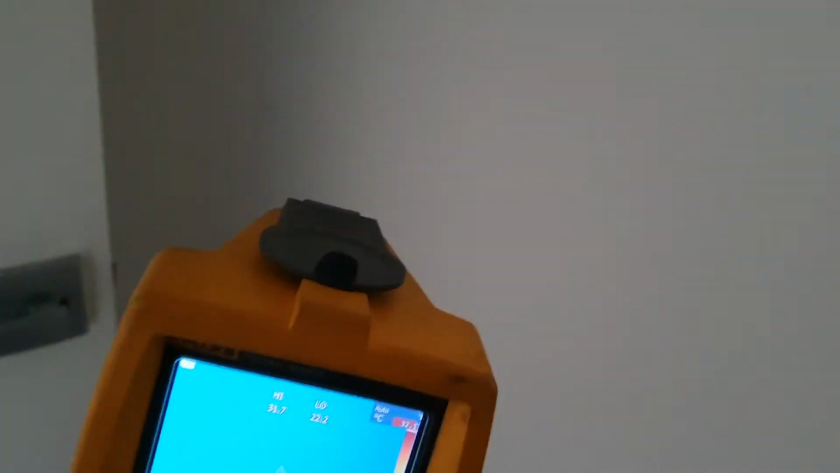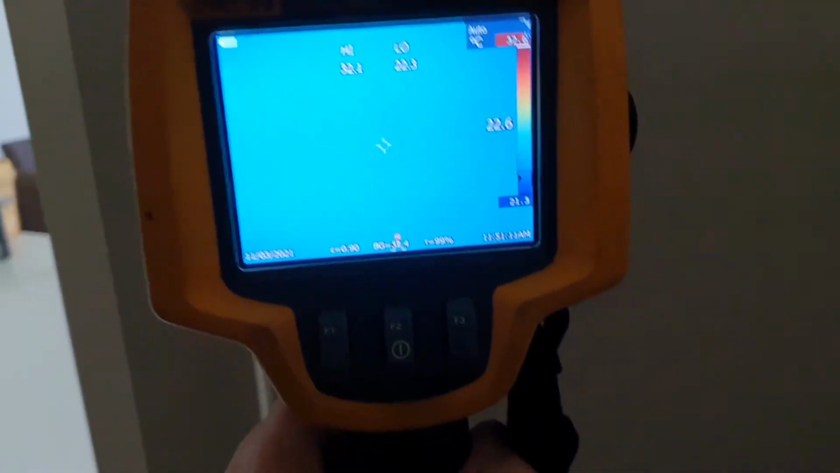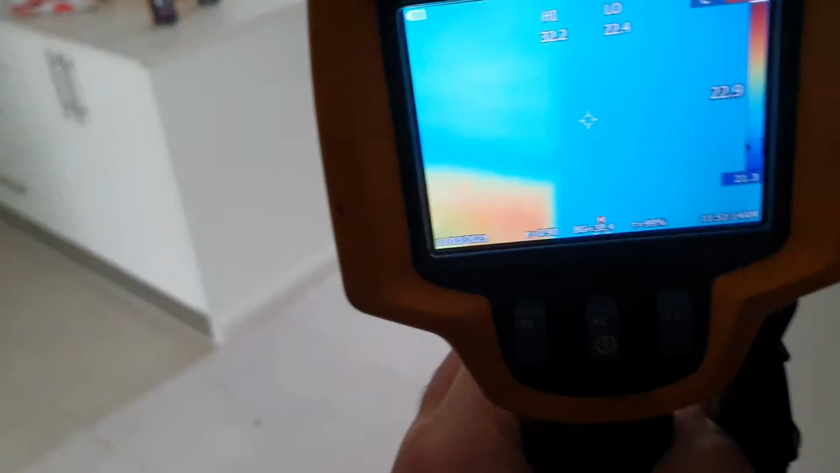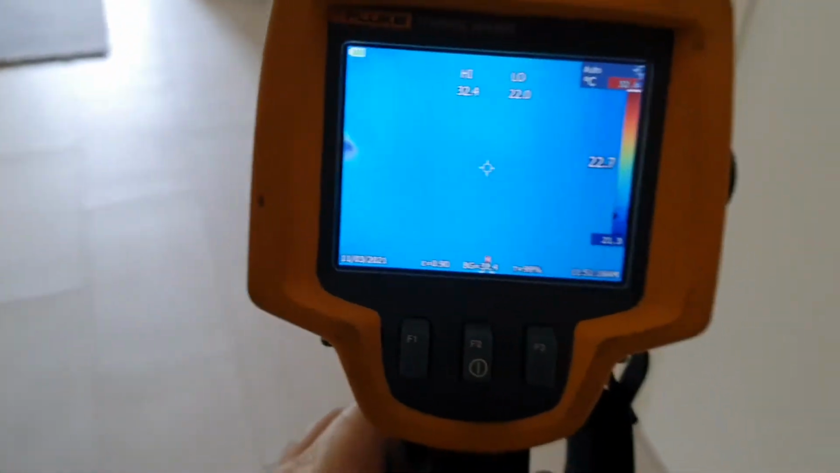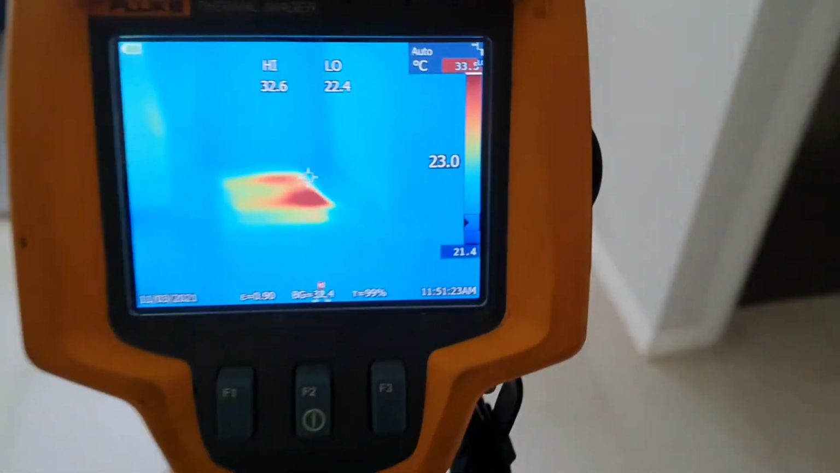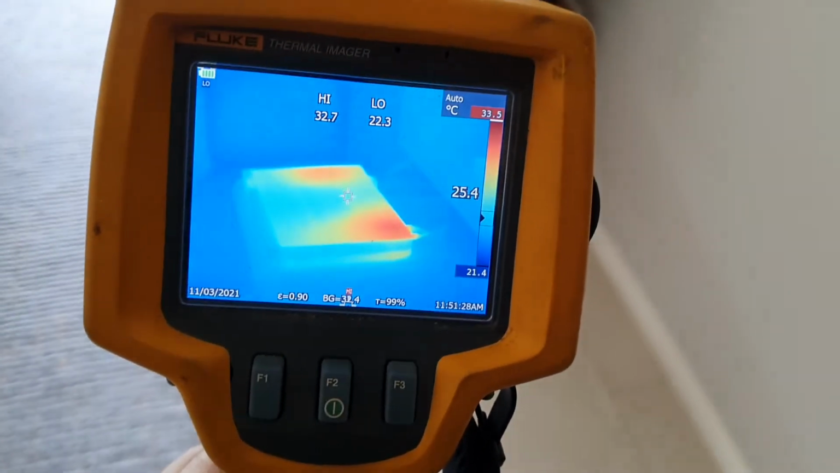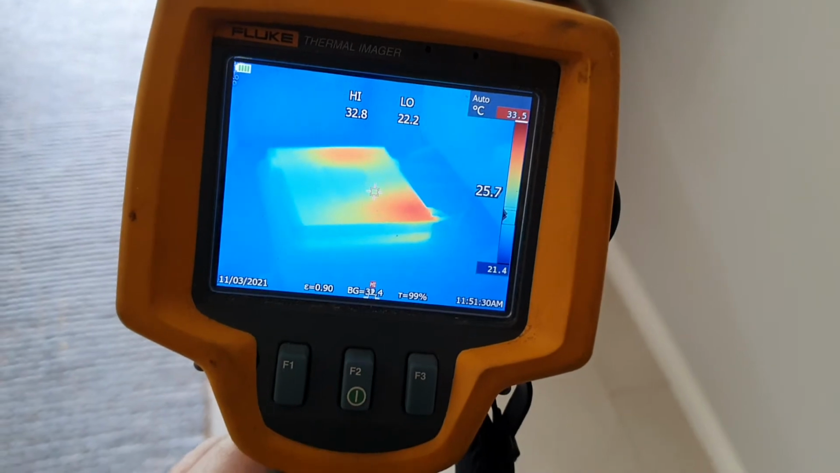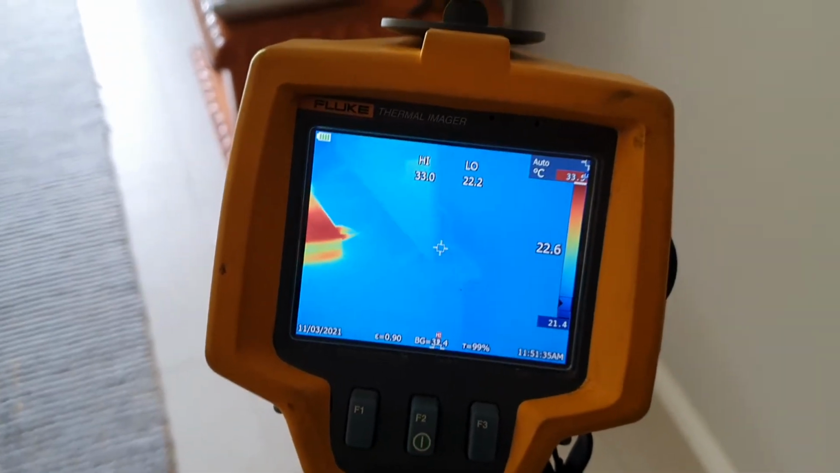This is a granny flat in Middle Dural, so it's only a fairly small residence. So a couple of rooms. Hasn't had a history of termites at all. Again, this is picking up a reflection on metal, so that's not necessarily generating any heat.